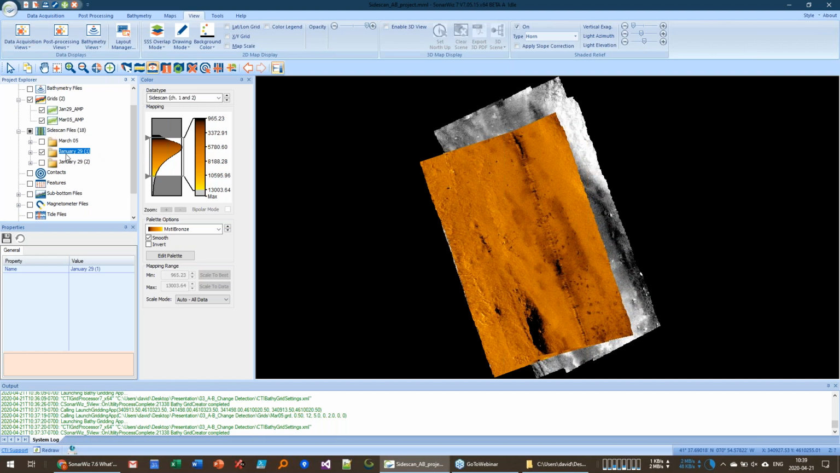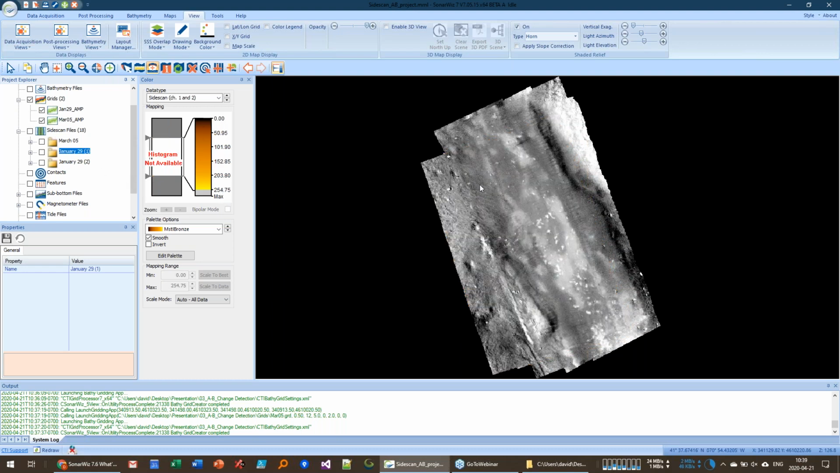But that's one of the challenges that this tool is designed to deal with. Here is another data set collected in January that has a completely different amplitude range. It goes from 1,000 here to 13,000. And one of the challenges we've been working with is how to deal with these different amplitude ranges. So let me show you how this works.